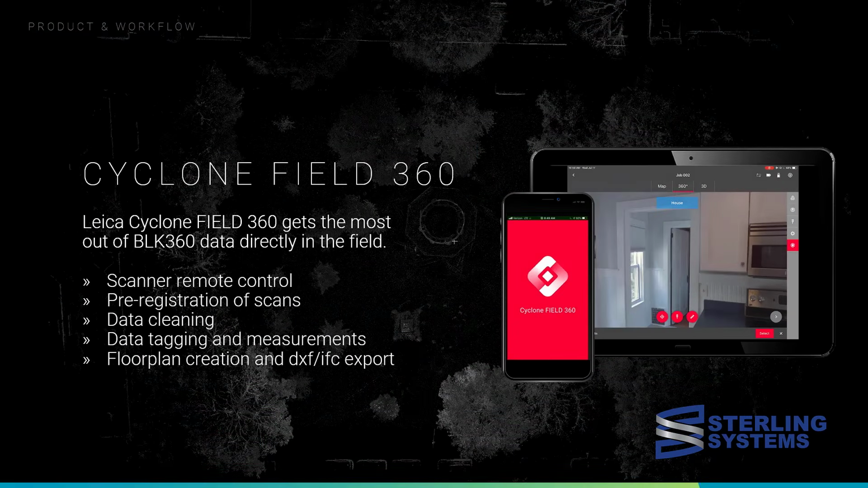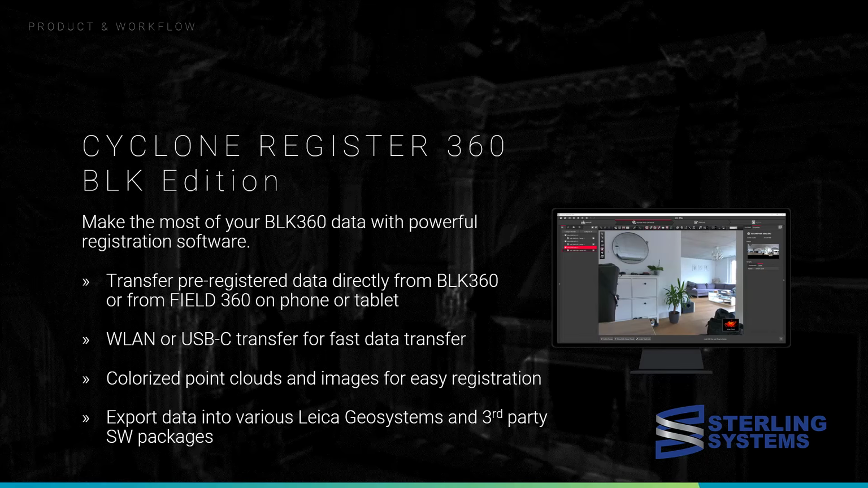So originally when the Generation 1 came out, the primary data collection tool was Autodesk Recap Pro. That product has essentially been dropped after Leica came out with Cyclone Field 360 because it's a much better data collection platform. And that's what we continue to use today as it continues to be developed. The primary processing software will be Cyclone Register 360, either the BLK edition or the full edition.